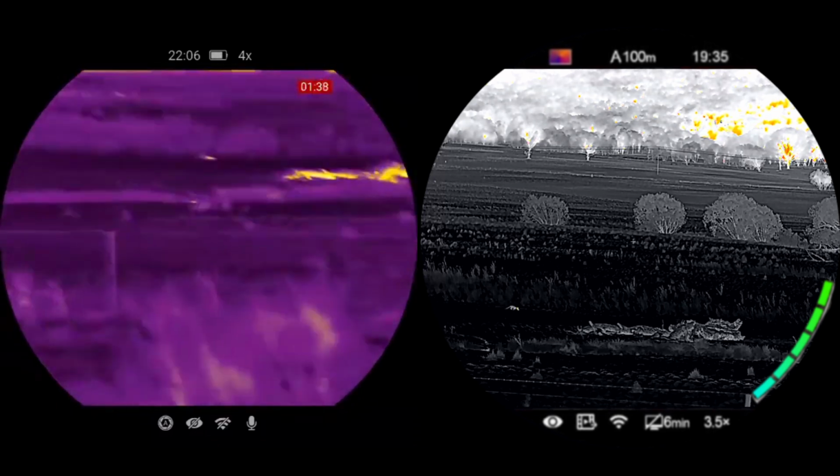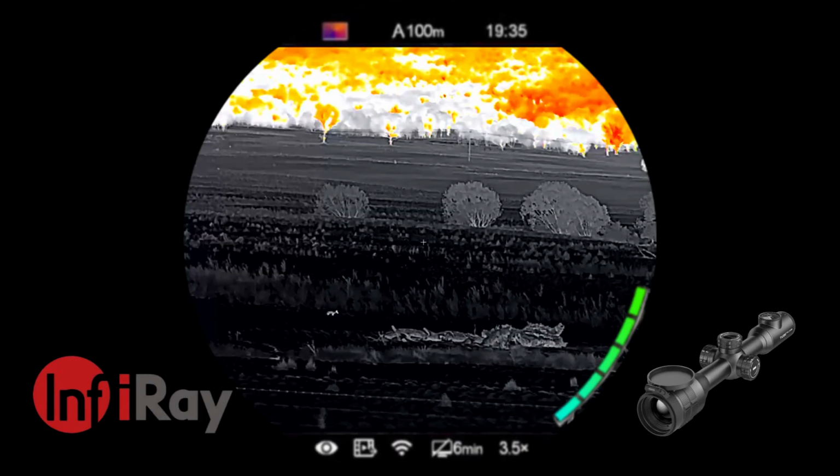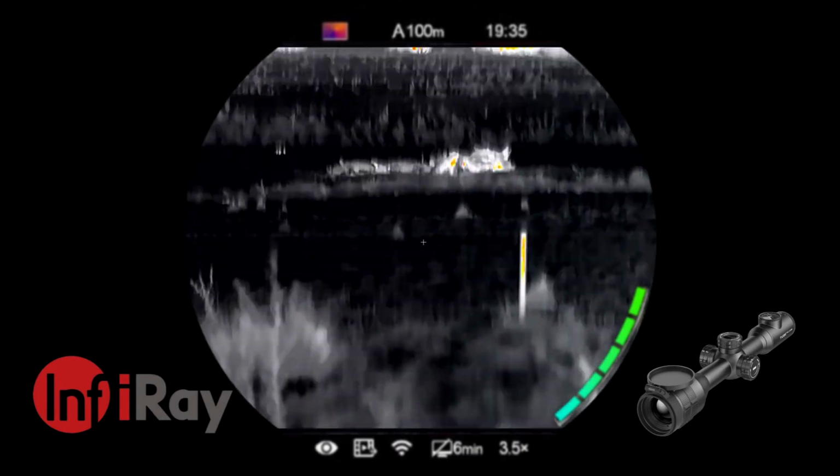Oh, we got another one. Back on the rifle quickly.